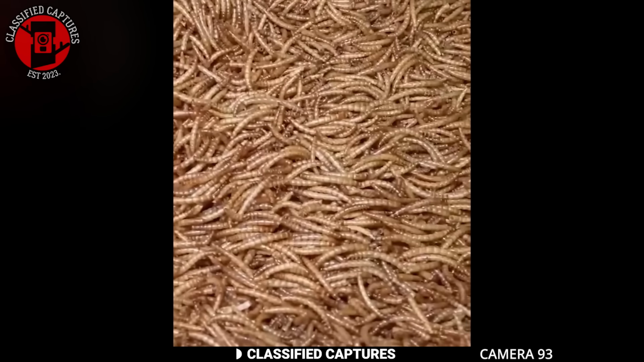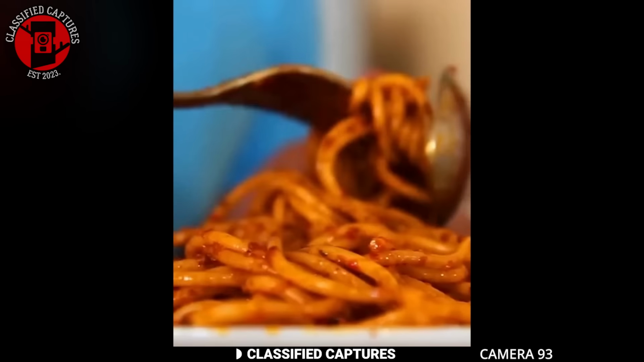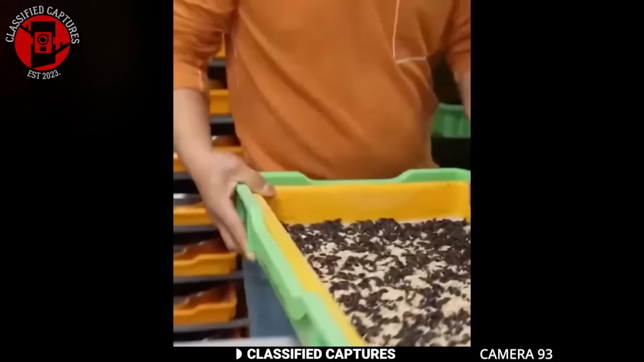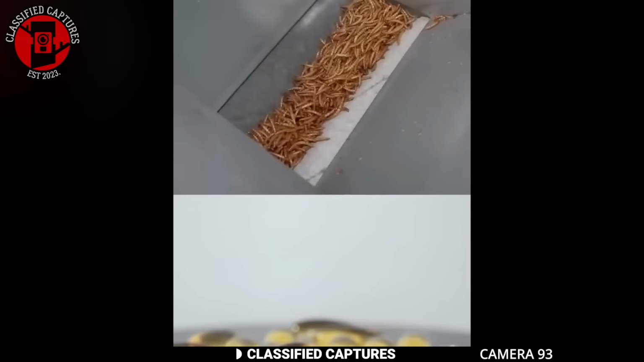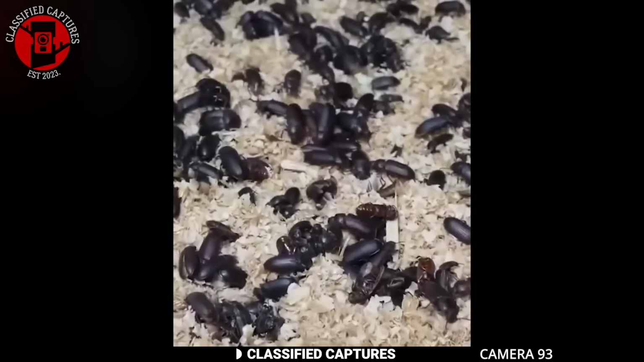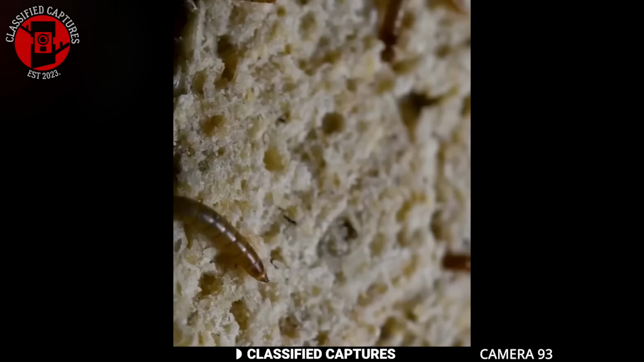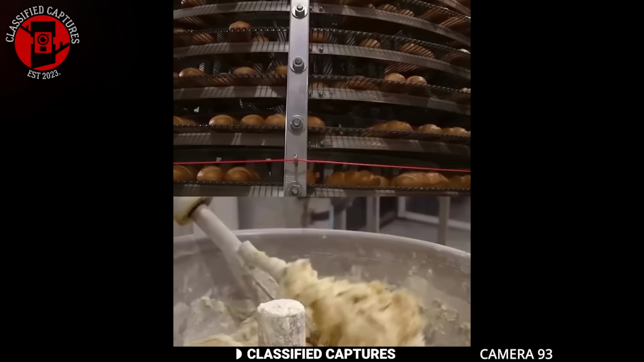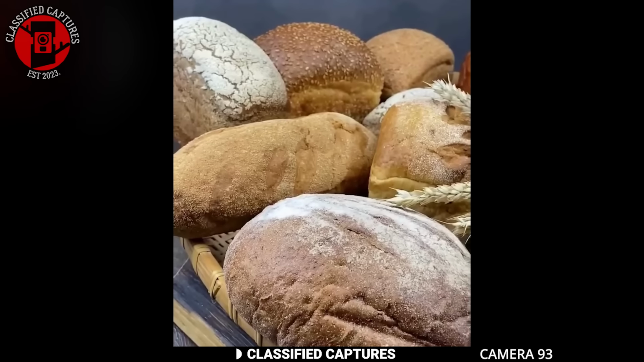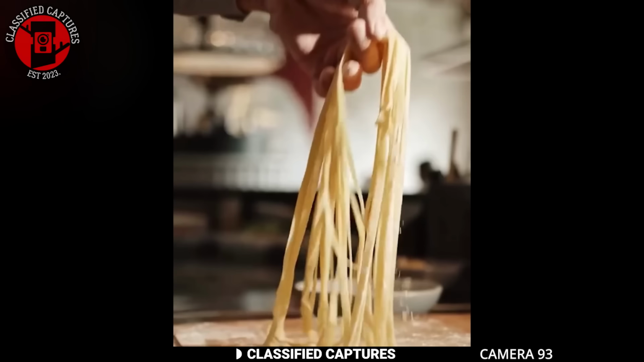Have you heard about this? The EU has officially approved the use of mealworm larvae flour in food production. That's right. Insect-based flour is now set to be used in a wide range of food products like cheese bread, pasta, jams, you name it. They claim that the only condition for its use is that the mealworms must be treated under UV radiation before being processed into flour.